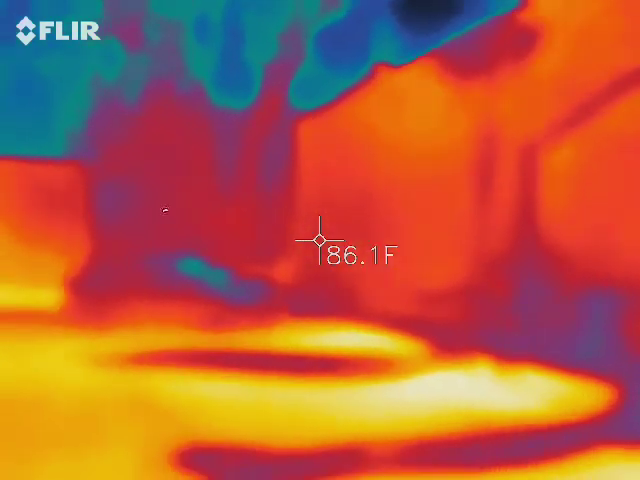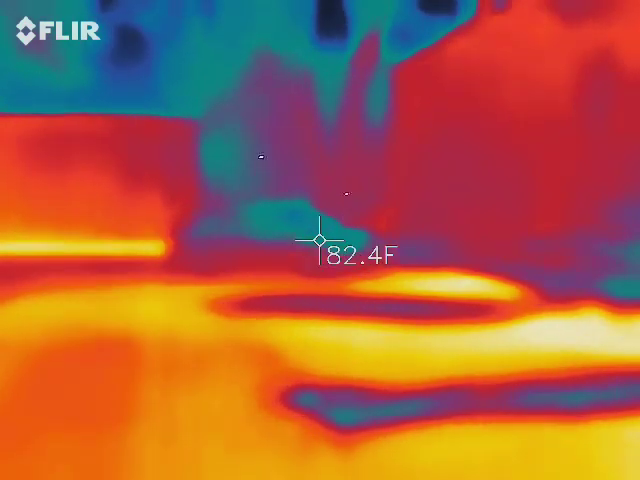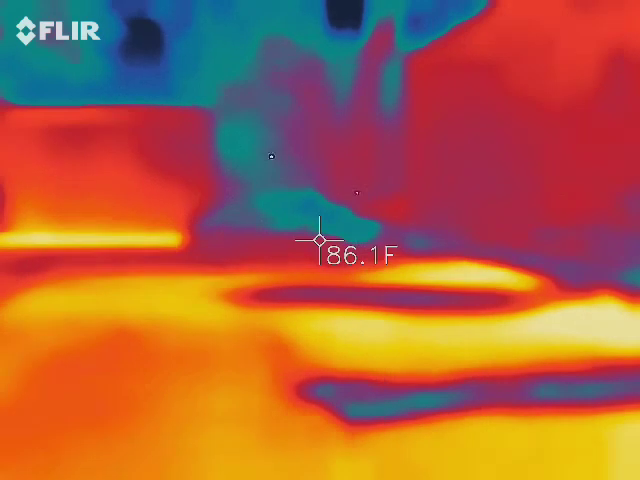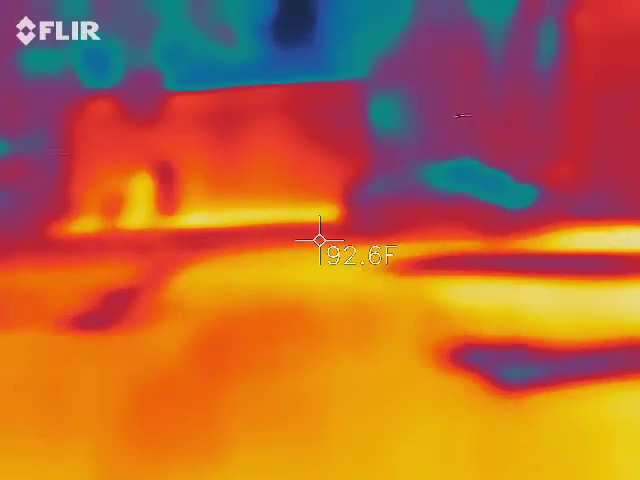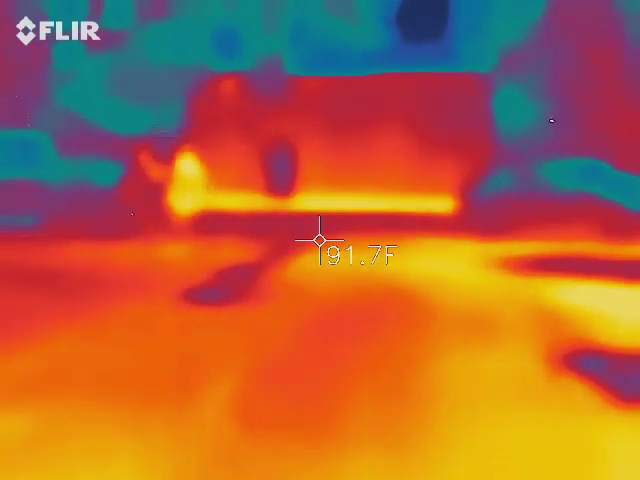Take a picture of it. Oh, that's lighting from the streetlights. Yeah, streetlights on a nice block. We don't have anything going on there.